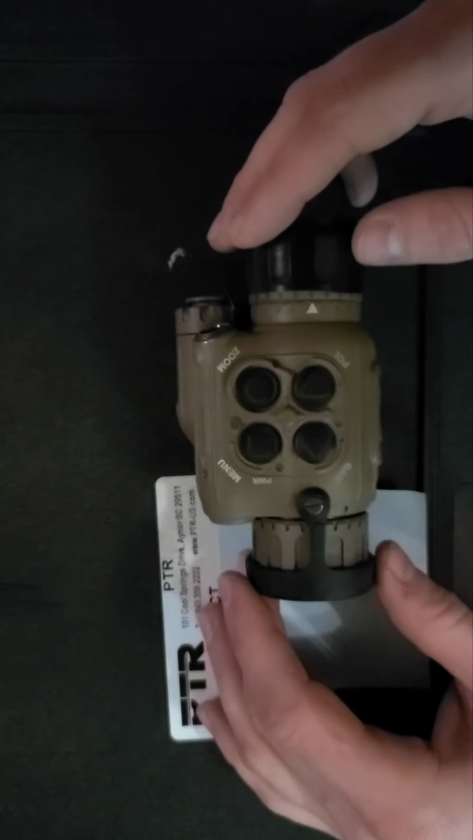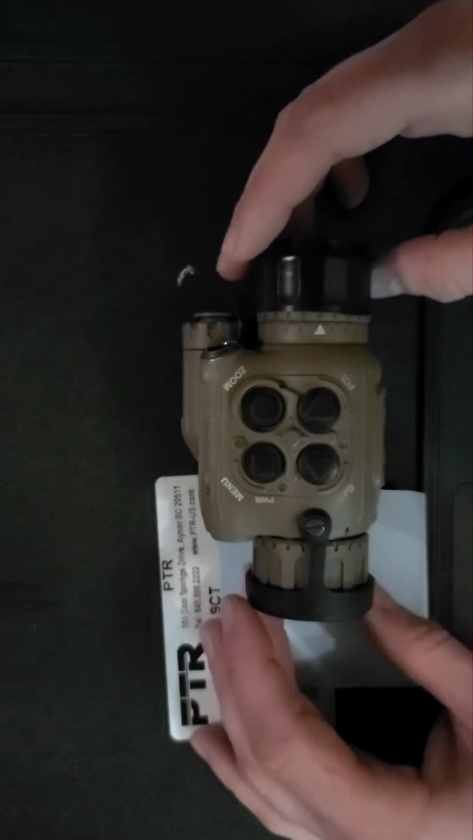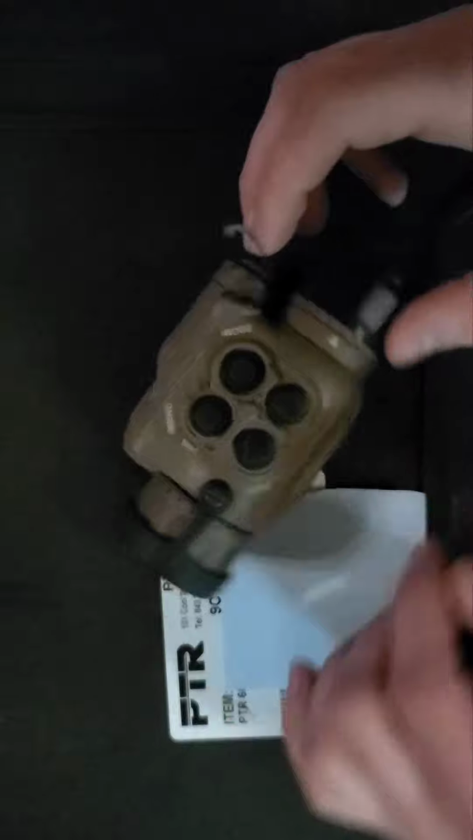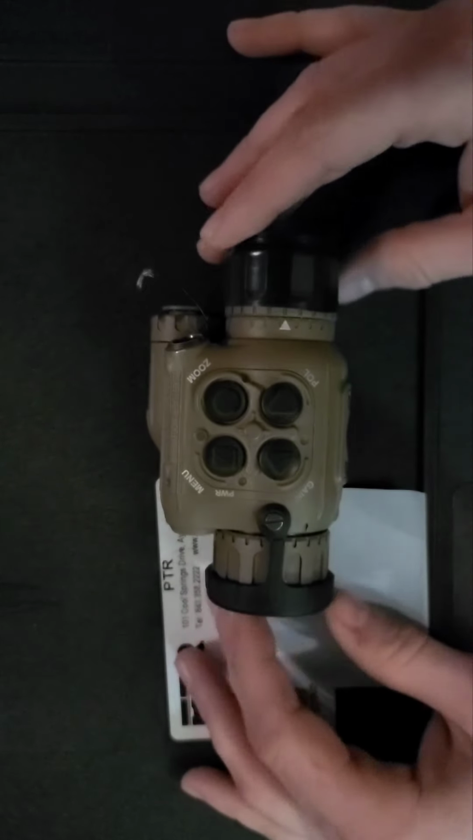What other units here? The FH25R, which is iRay's thermal rangefinder. And all of these are 640 core units. However, there's some subjective takes with the image.